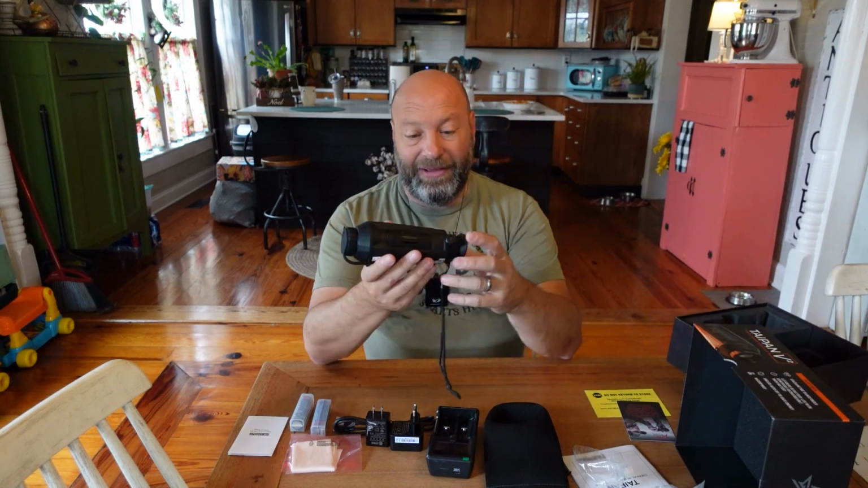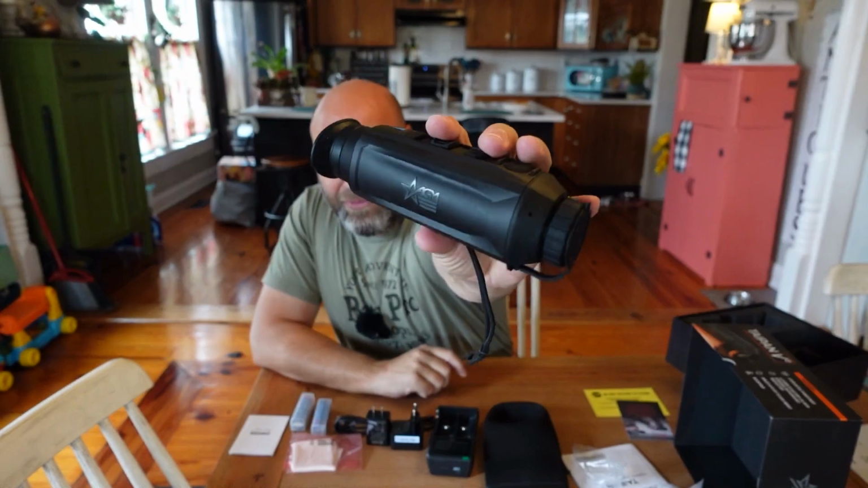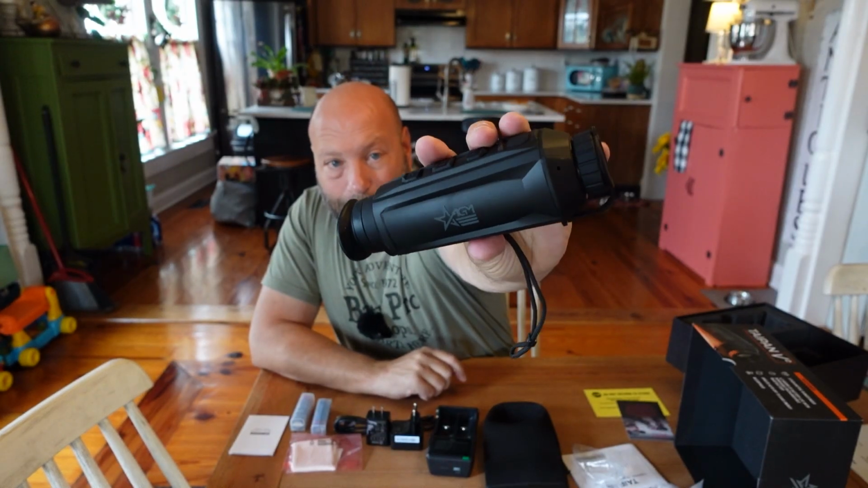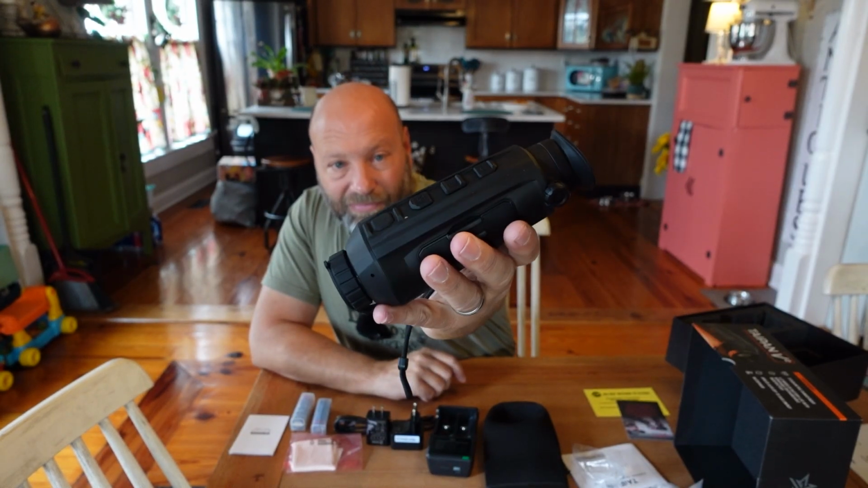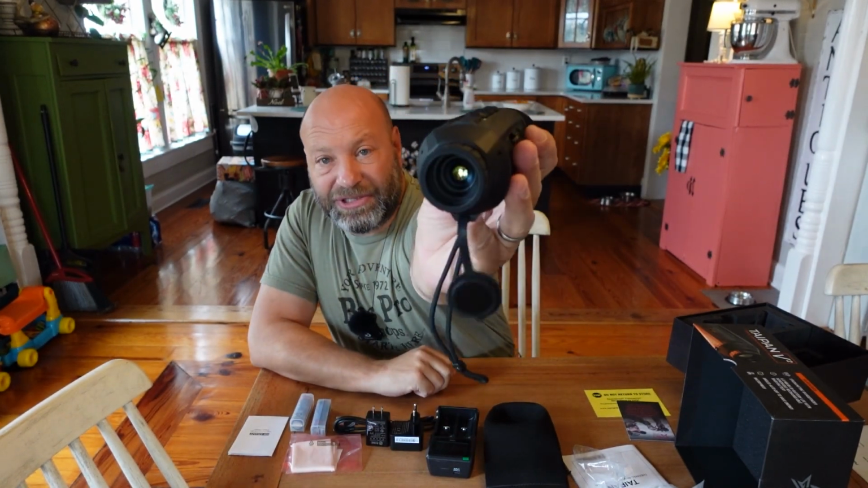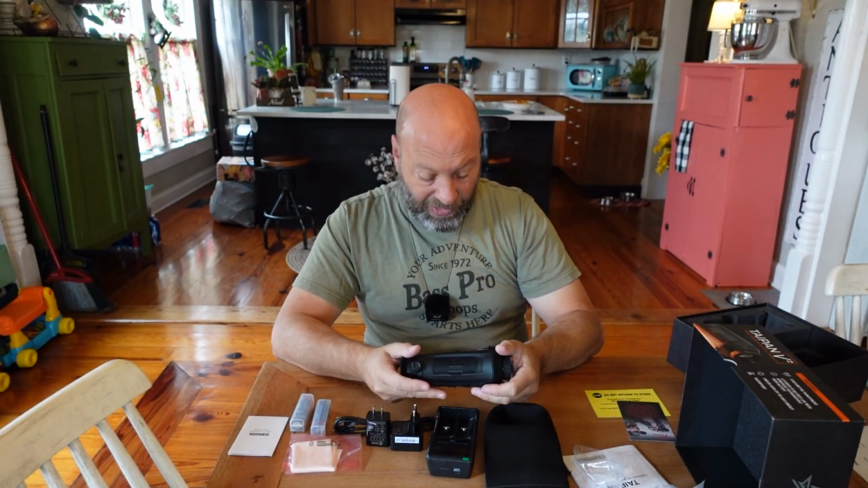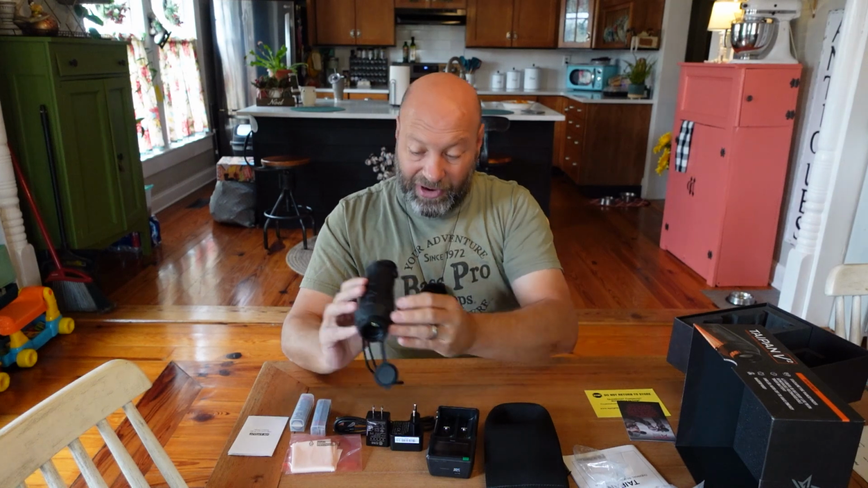All right. Here it is right here. Look at this little gem. Look at this thing right there. Man. Nice, lightweight, objective lens setup right there. And this is, like I said, this thing is going to be impressive. Right here, look at this.